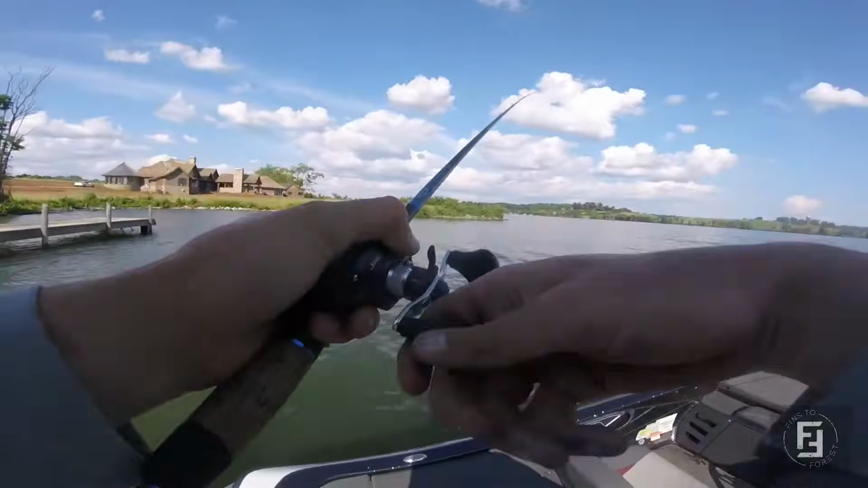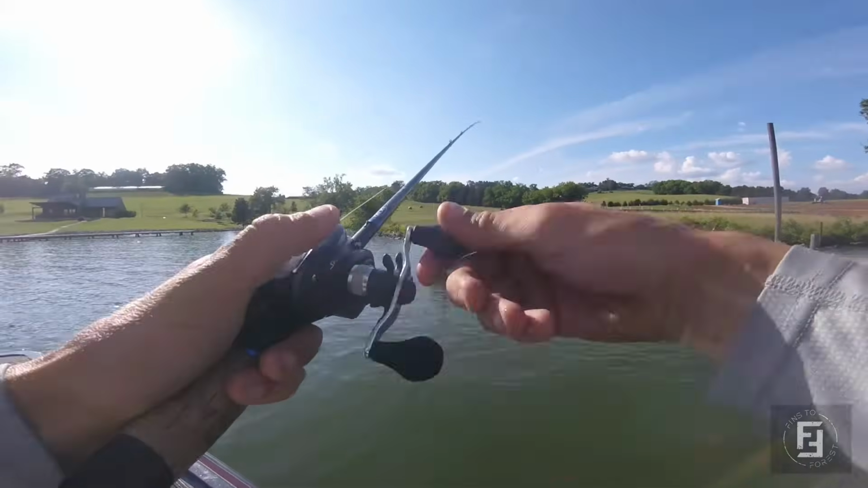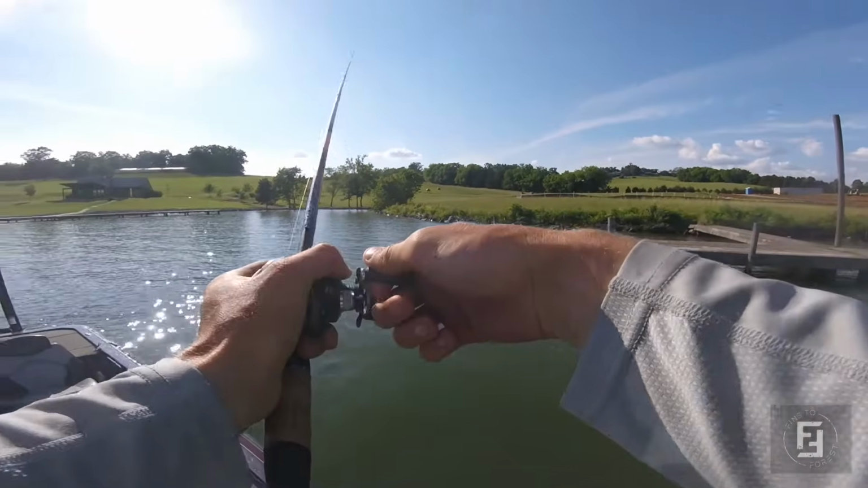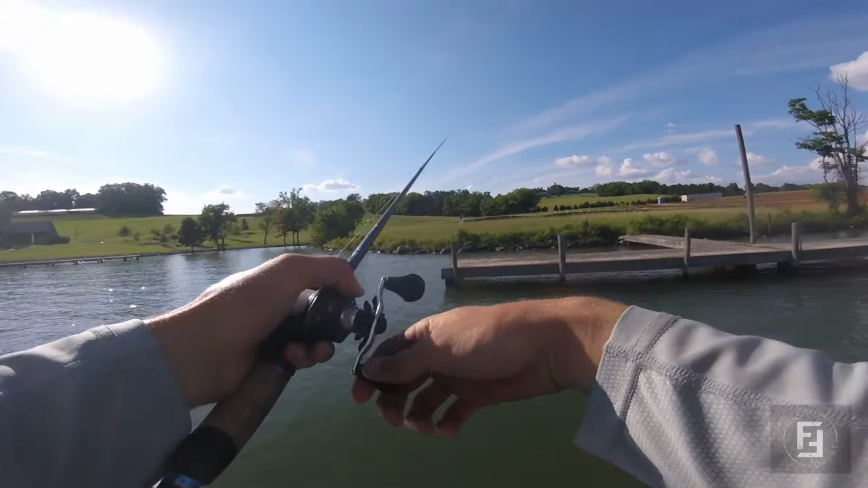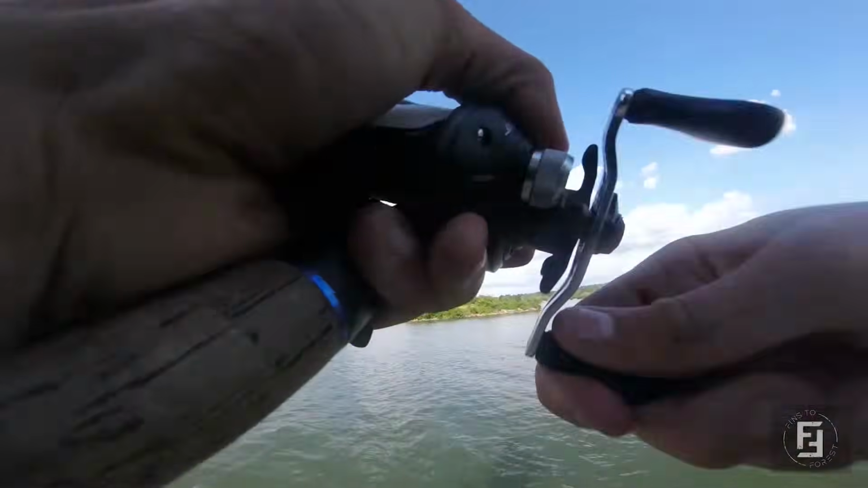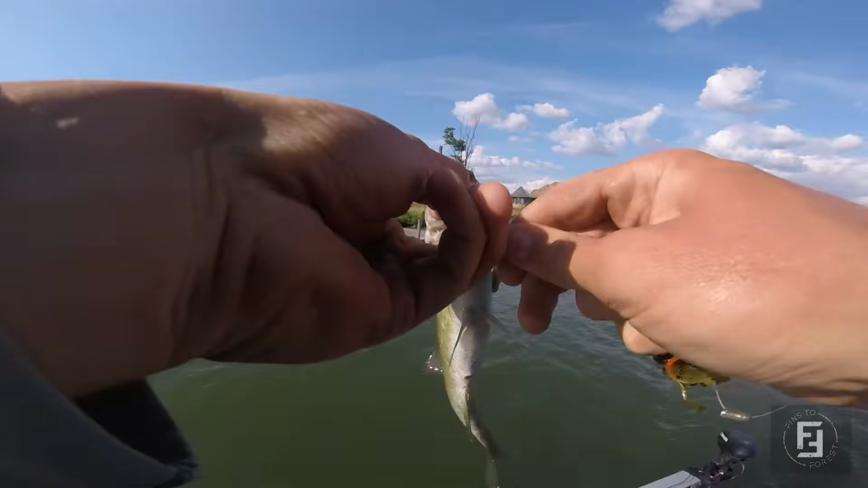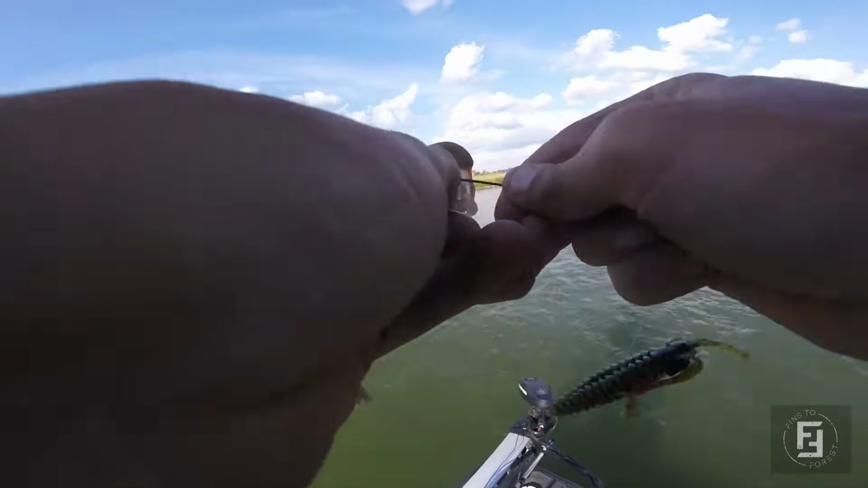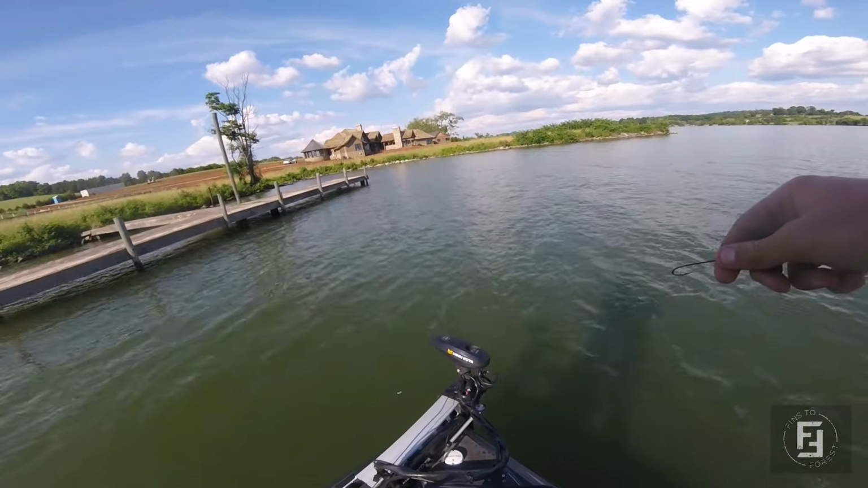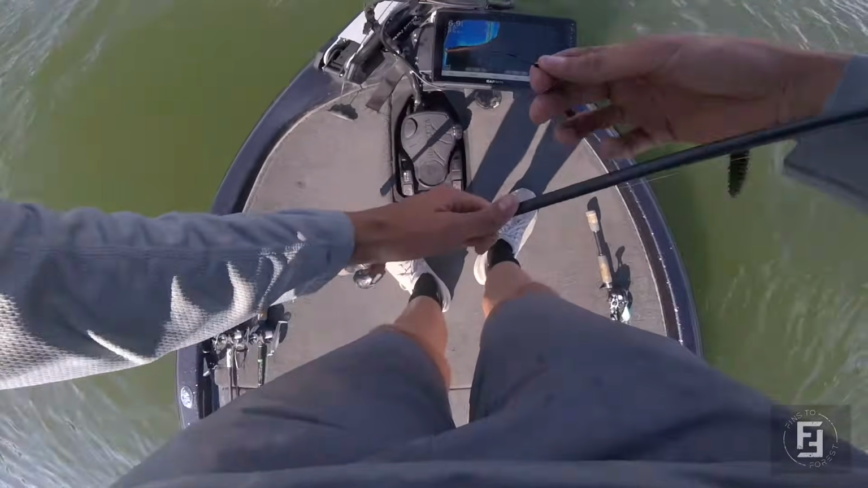Oh, he bit it. So I just marked some brush under this left edge. There he is. Oh, goodness gracious, good sakes alive. So, it's just a little smallmouth, and it's not a lot of brush.